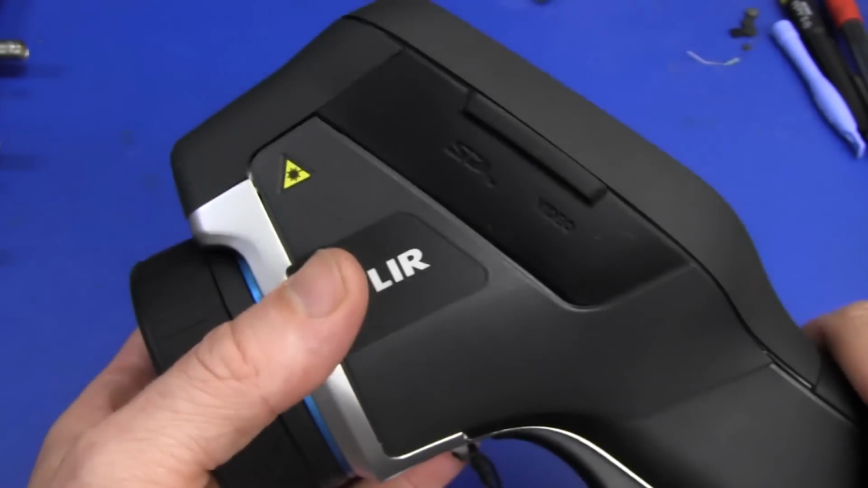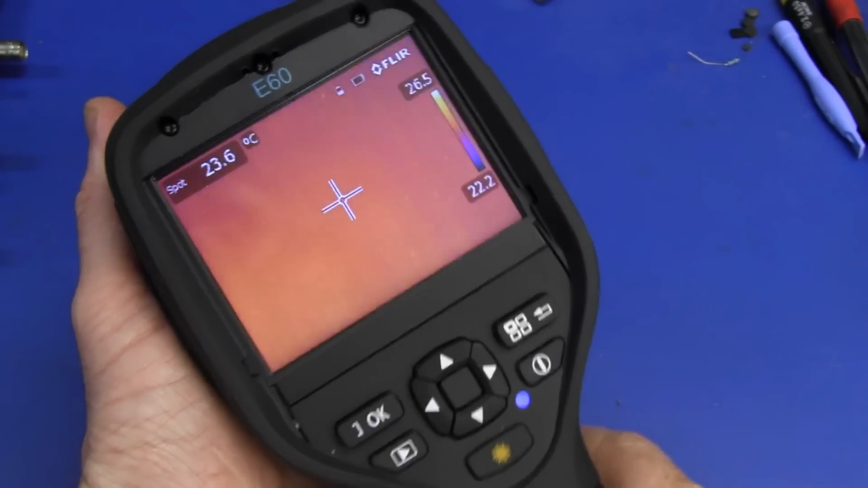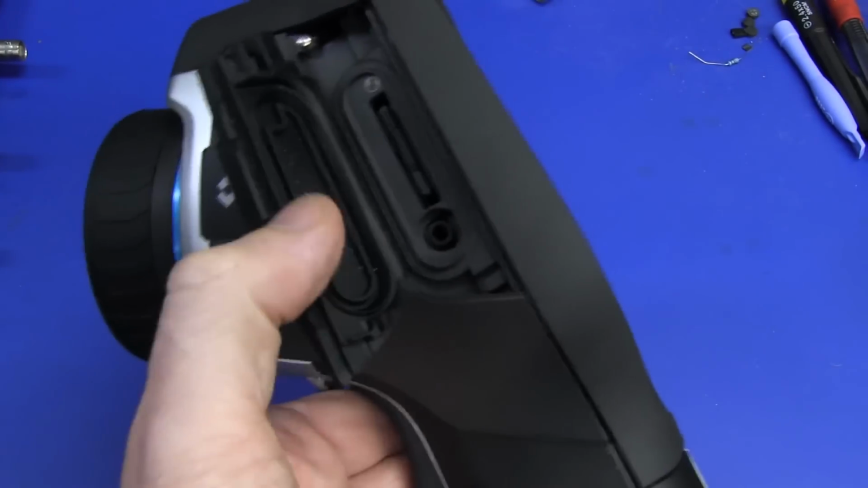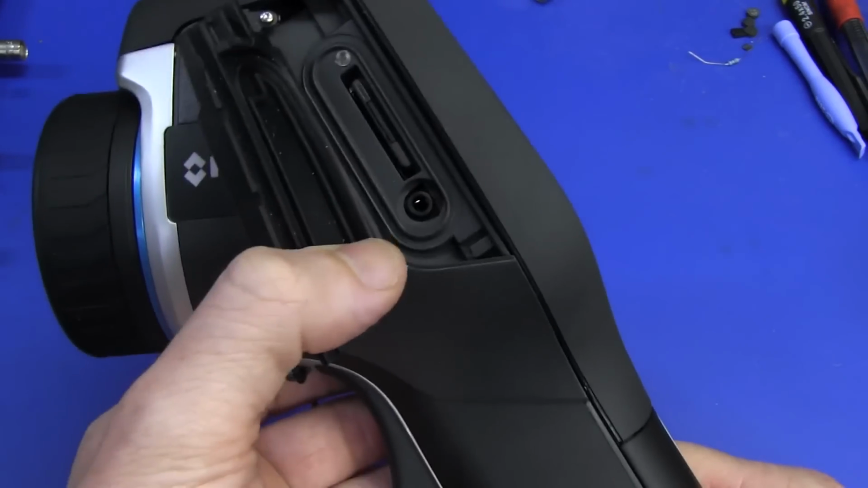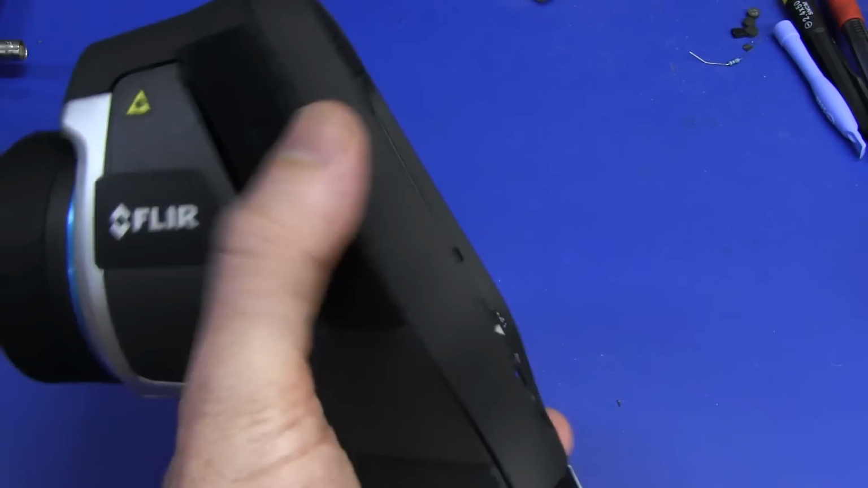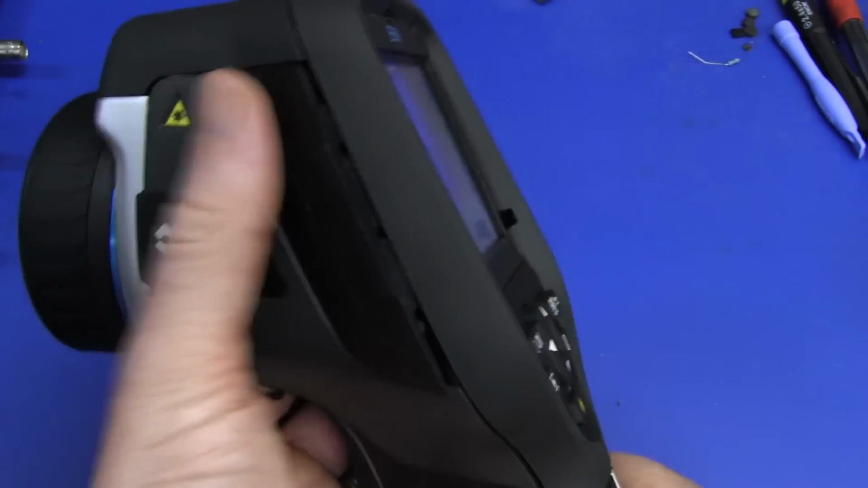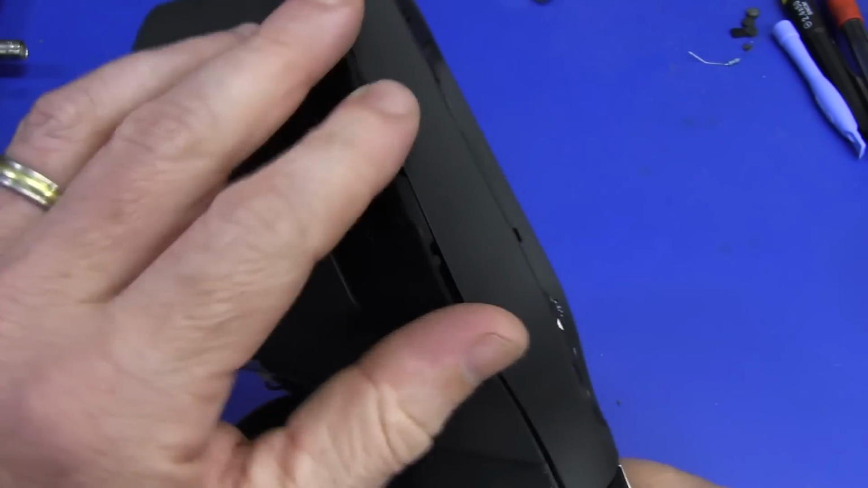And you'll see some of the modes we play around with on this thing. We can actually superimpose our infrared image onto our video, onto the camera as well. And under this flap here we have an SD card and we have a video out as well. The SD card is used to save the image, which is done by the trigger here. So you just pull the trigger and it saves the current image on the screen directly to a JPEG on the SD card, or it can save video as well if you're in video mode.